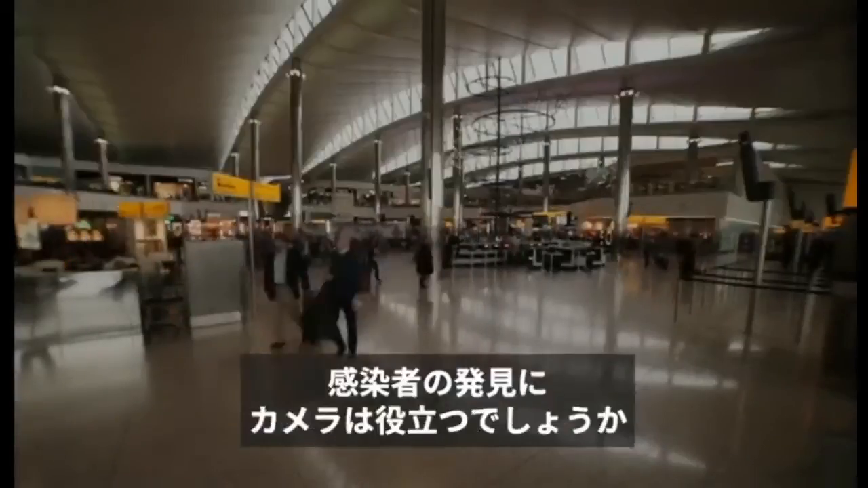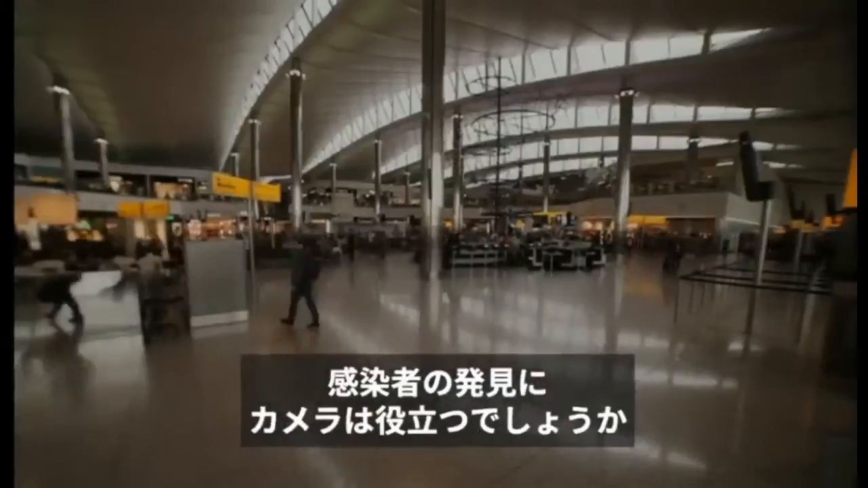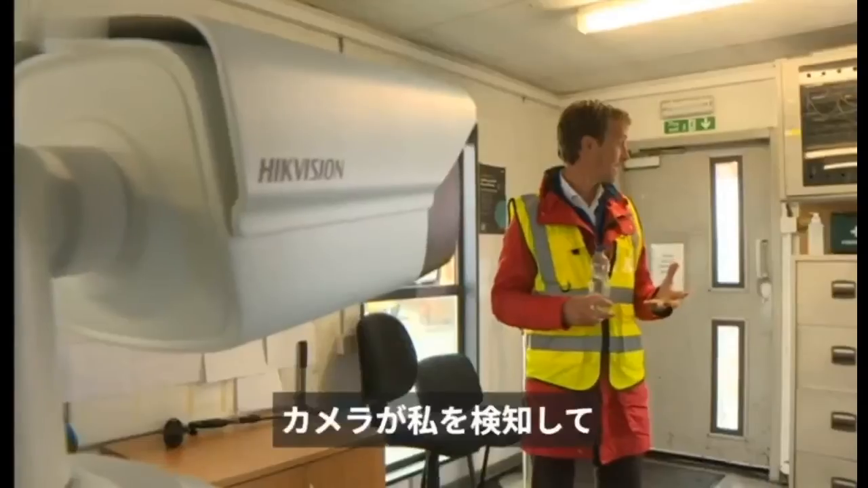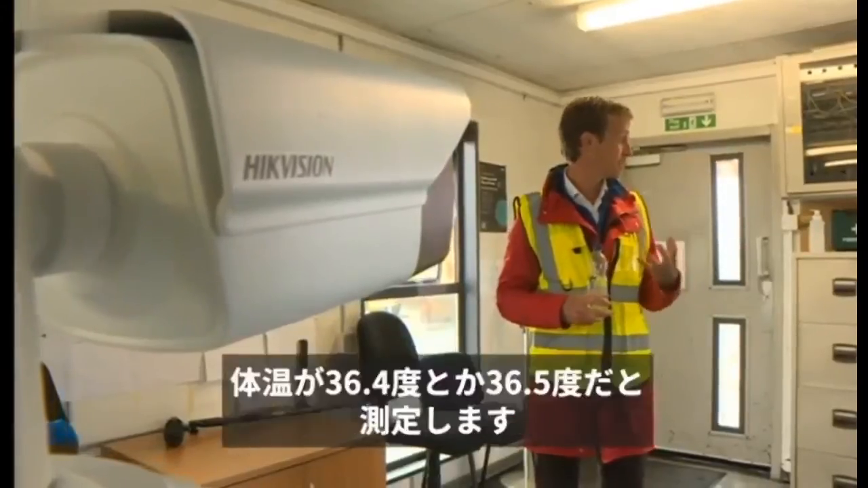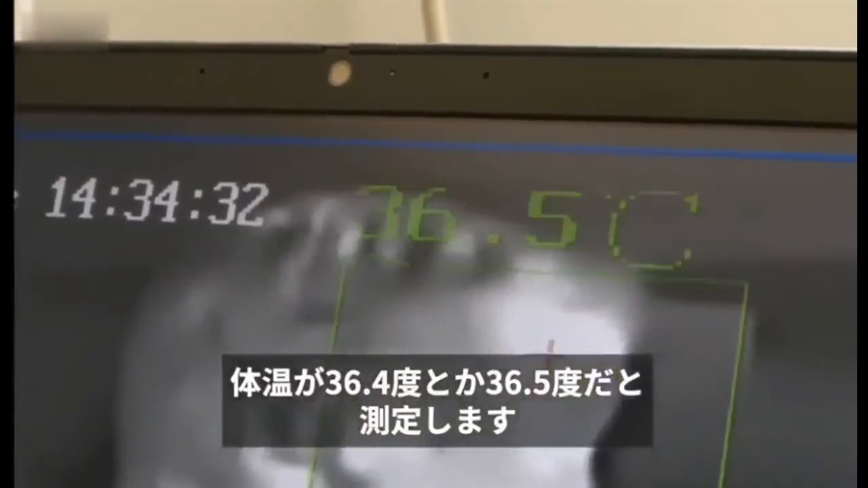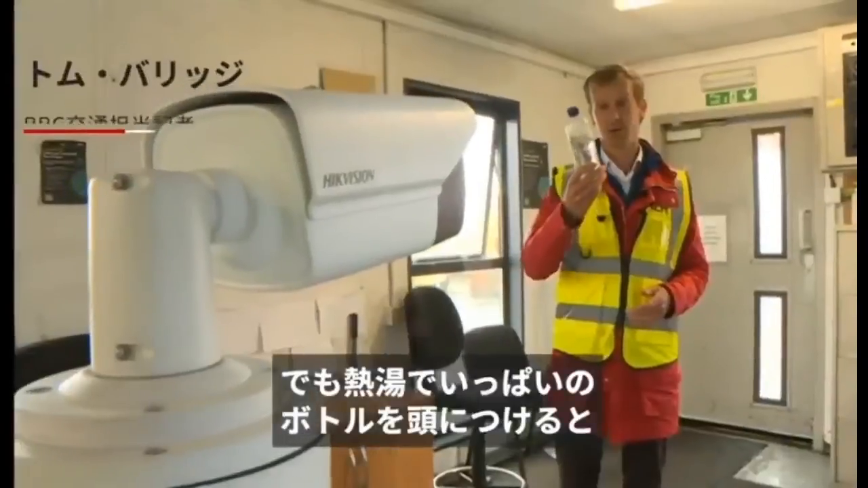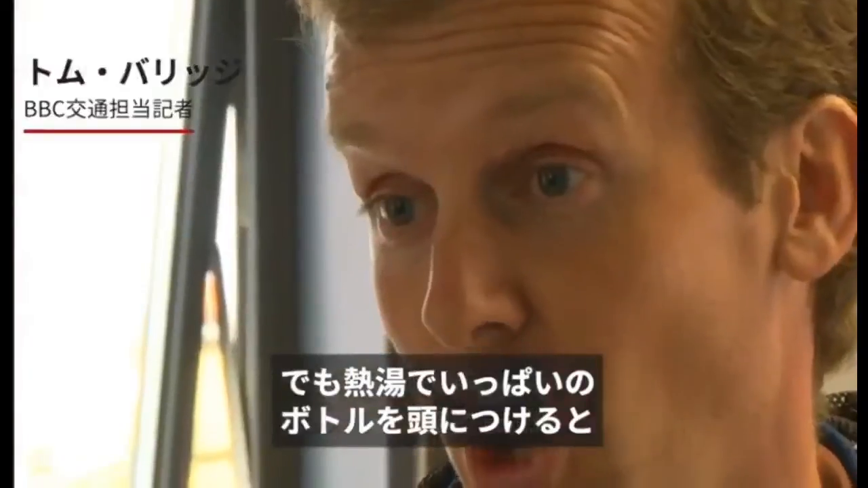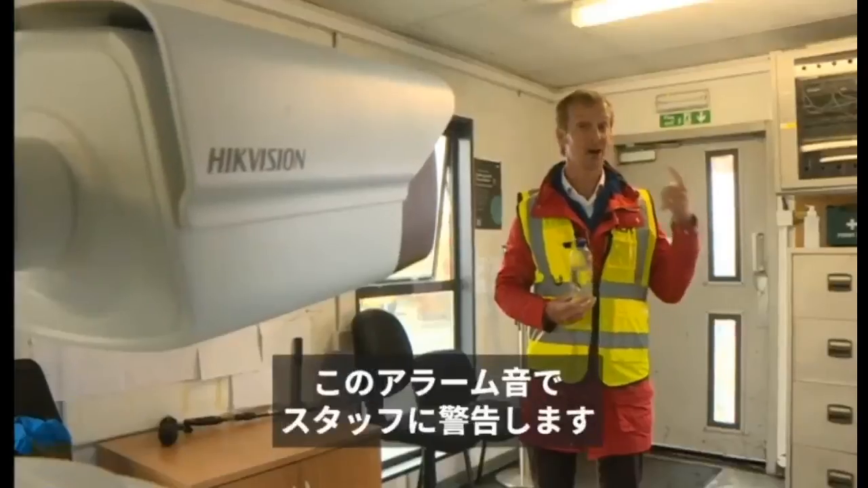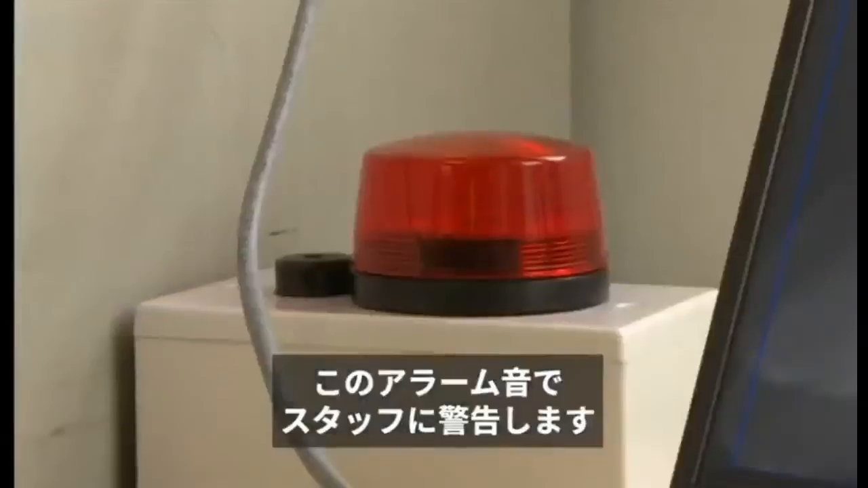Can cameras help detect who has the virus? So as I approach the thermal imaging camera, it picks me up and it can see that my temperature is 36.45 degrees. But if I put a bottle full of hot water onto my head, bingo. It thinks that I've got a really high temperature. And that's the alarm sounding, alerting staff.